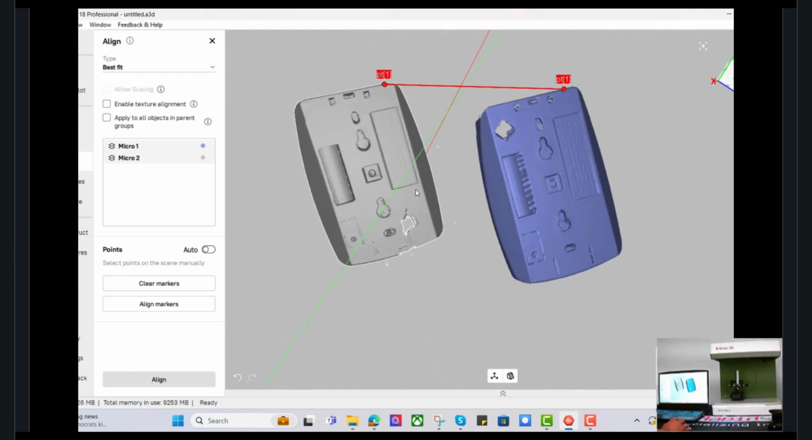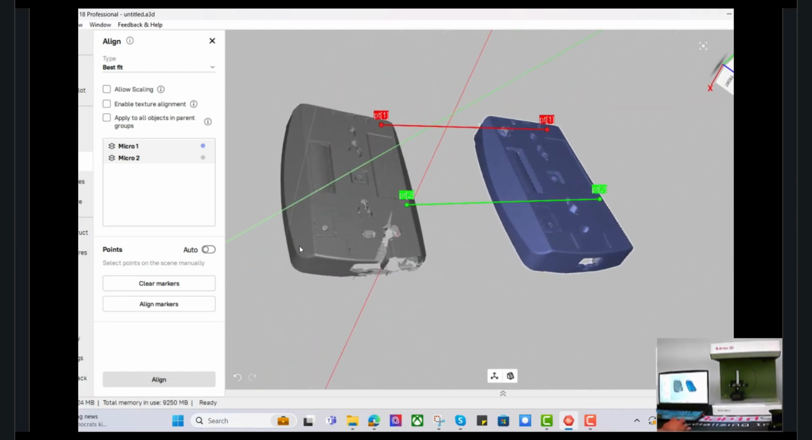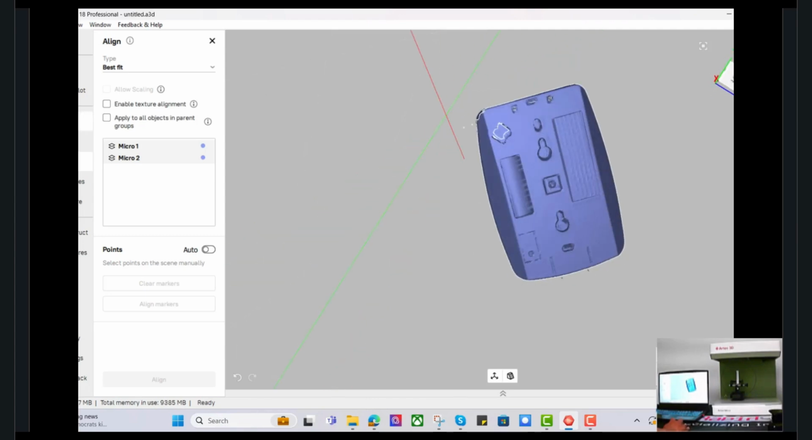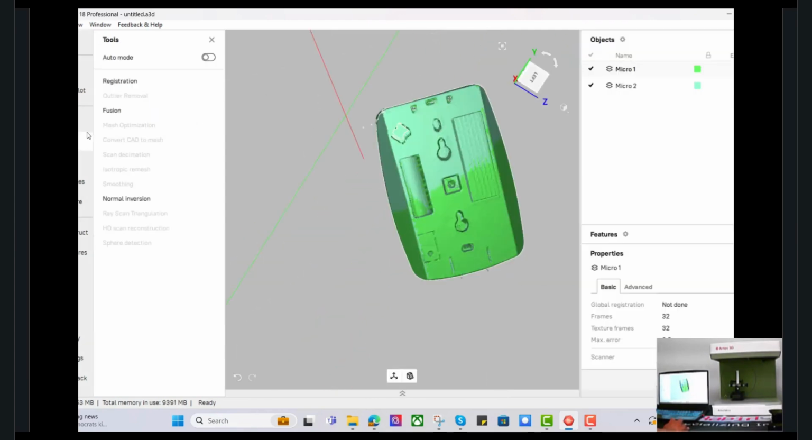Again, for the webinar version, we're just going to click 3 quick points. Sort of put it in the region of each other, hit align, and then the software quickly looks at the data and aligns the scans together.